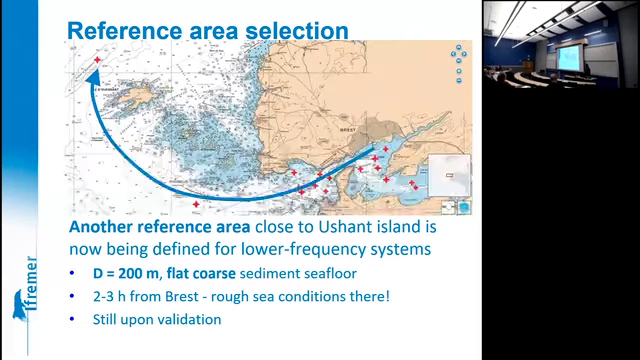More recently, we tried to find another one because Carré Renard is 20 meters deep. So it's okay for high frequency systems, let's say above 100 kilohertz. For lower frequency, it's a bit annoying. We identified an area close to the famous ocean island, l'île d'Ouessant.